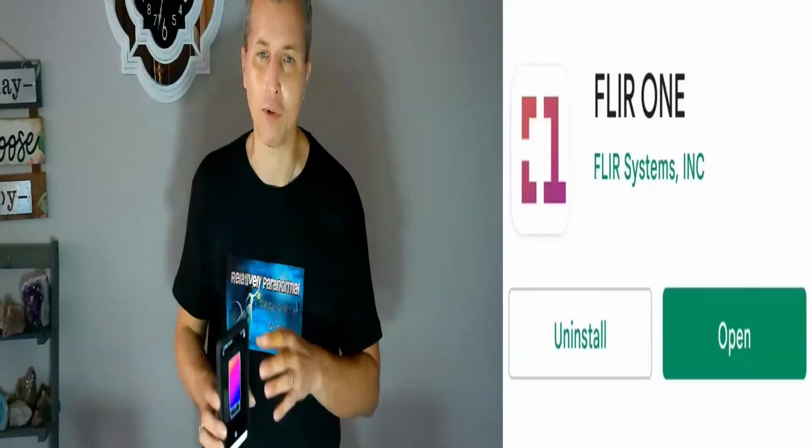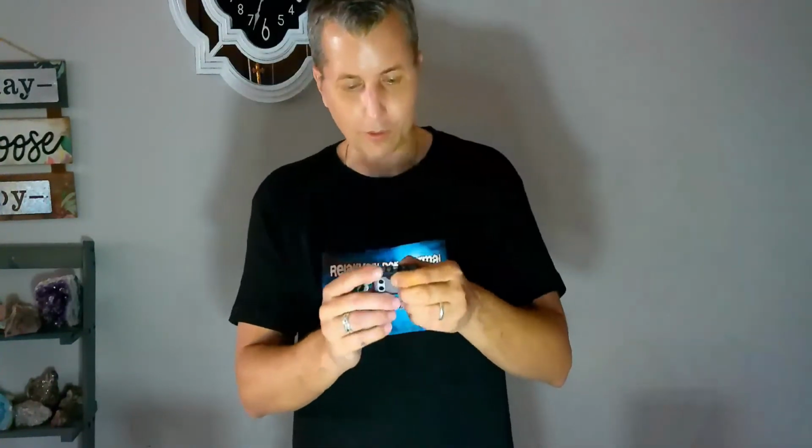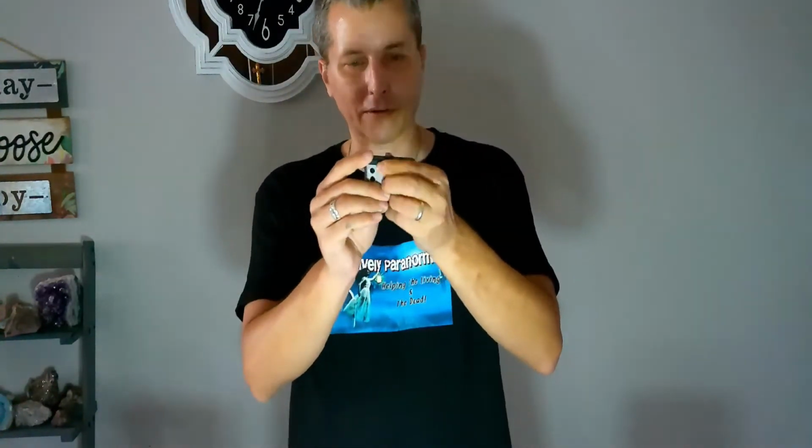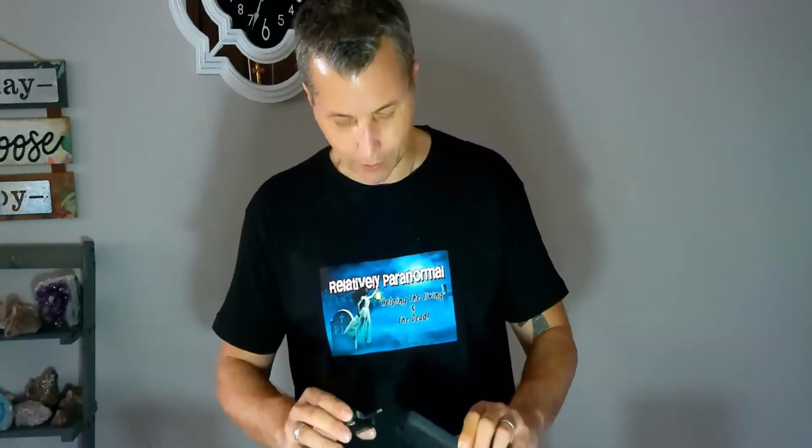Both of them work with your cell phone on the FLIR ONE app. They both come with these really nice leather heavy-duty carrying cases. And with both of them, you can raise up the interface USB-C knob here, the device, depending on how thick your case is. Now, I happen to have an ultra-thick OtterBox Defender Pro case. I actually have to use these adapters on both of them. So I just snap the adapter on and I put it on my phone.